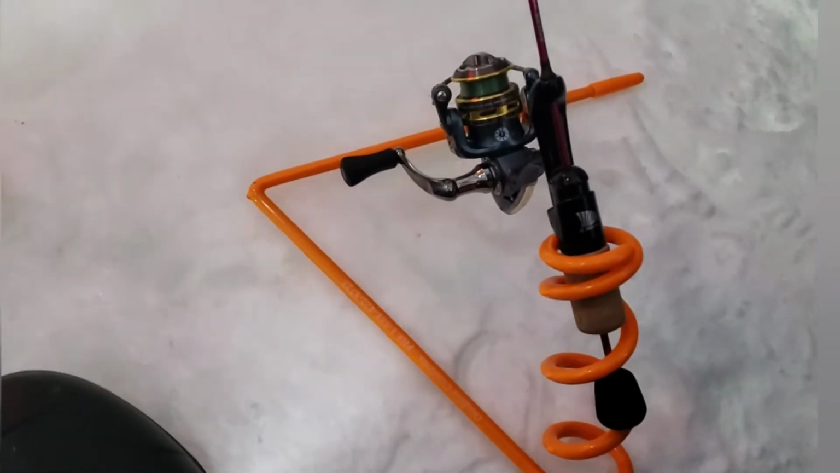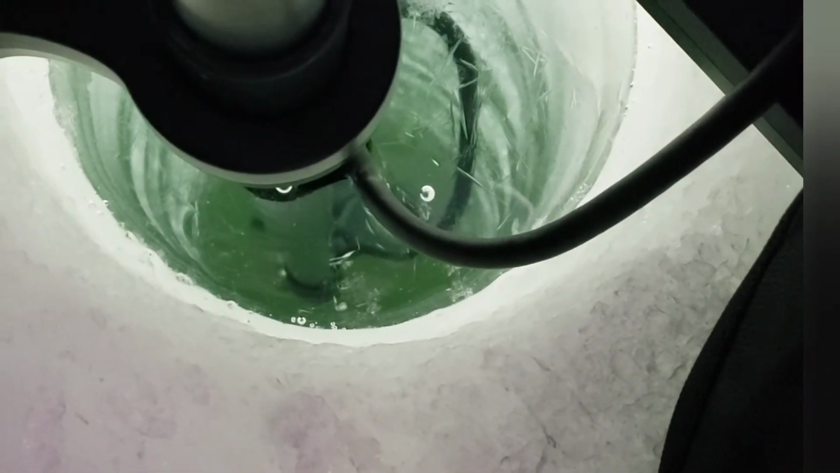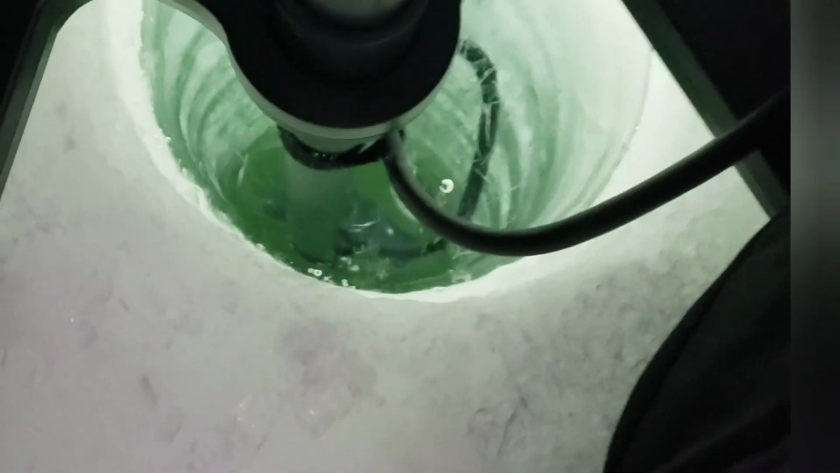And on this for now, without holding it, I do have the jig. It's a St. Croix rod, medium light, with some basic spring metal holders for the ice, and we're sitting on close to 30 inches of ice. So I will show what we've got down the hole for the Garmin transducer down there. See the edge of the hole down there, 30 inches of ice.